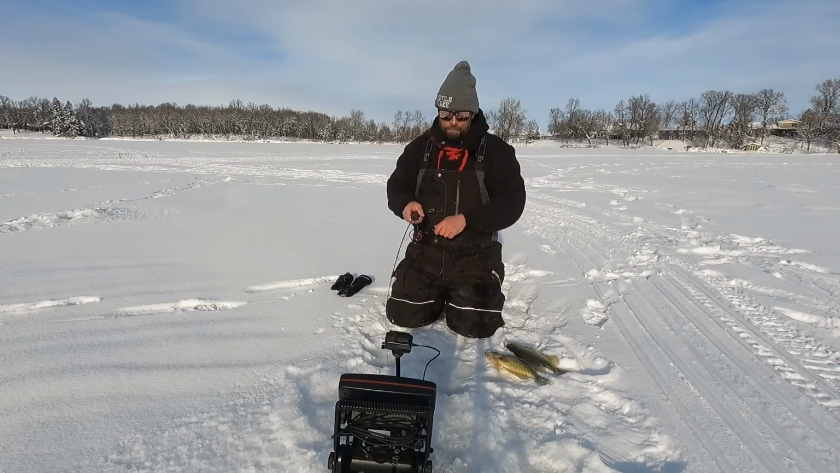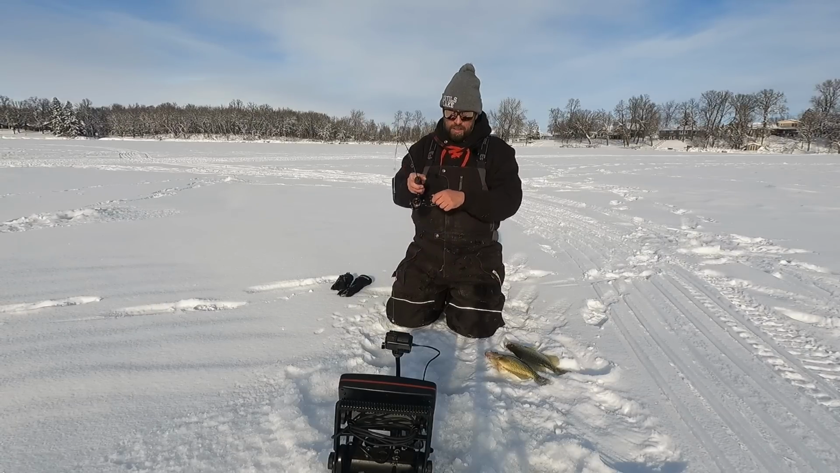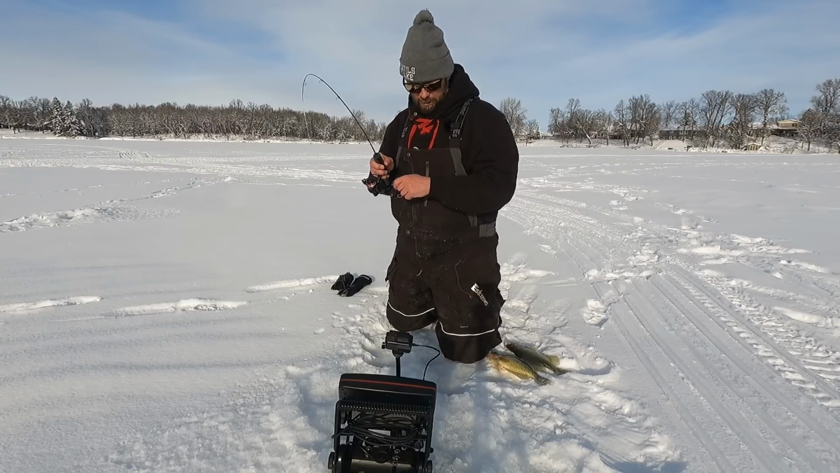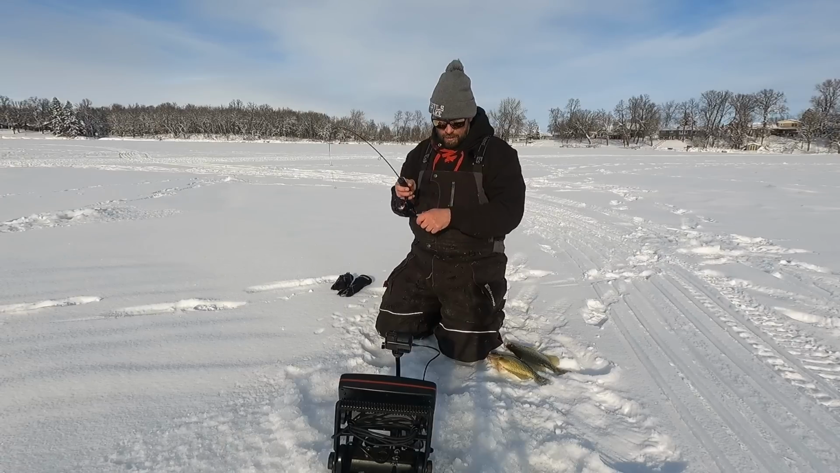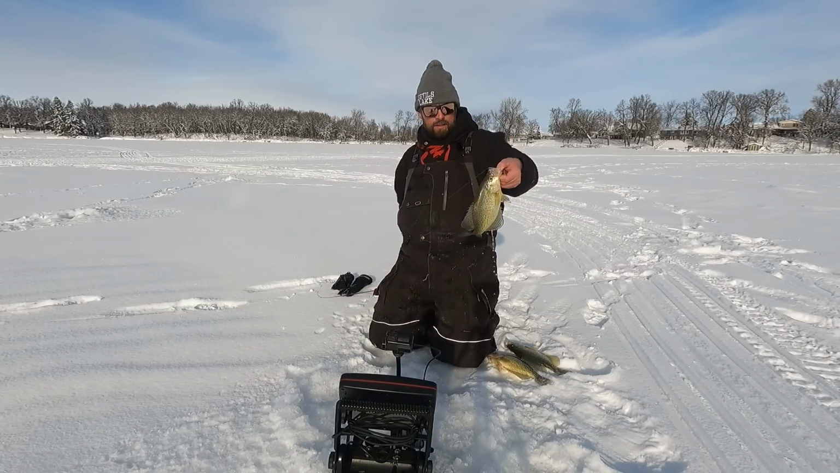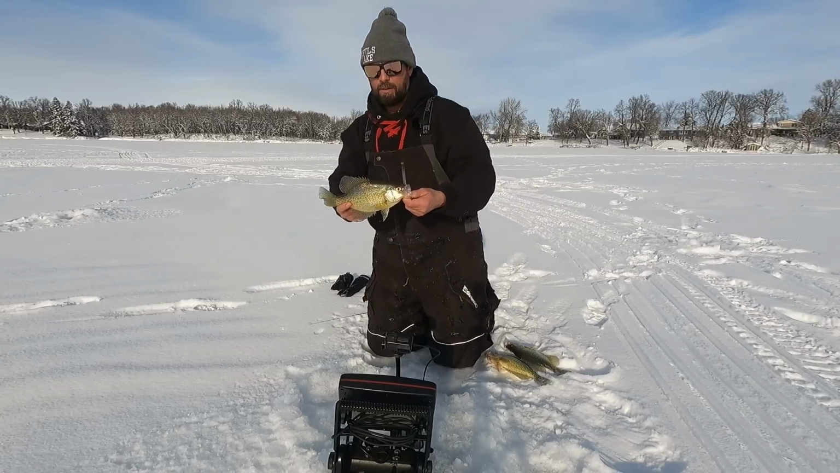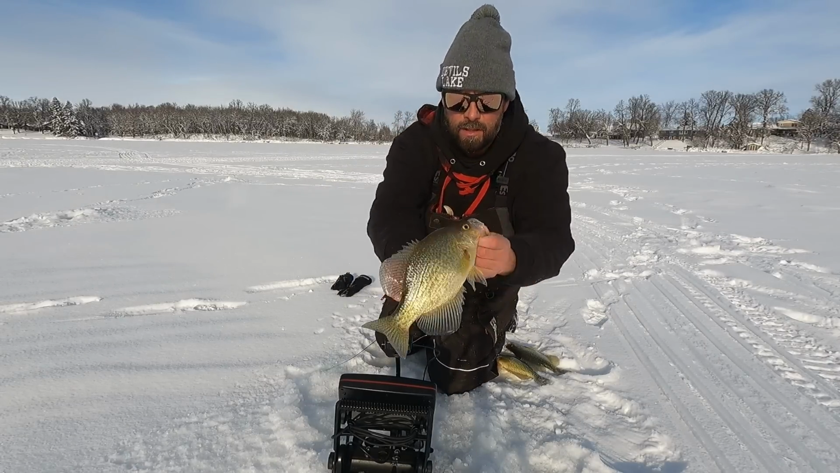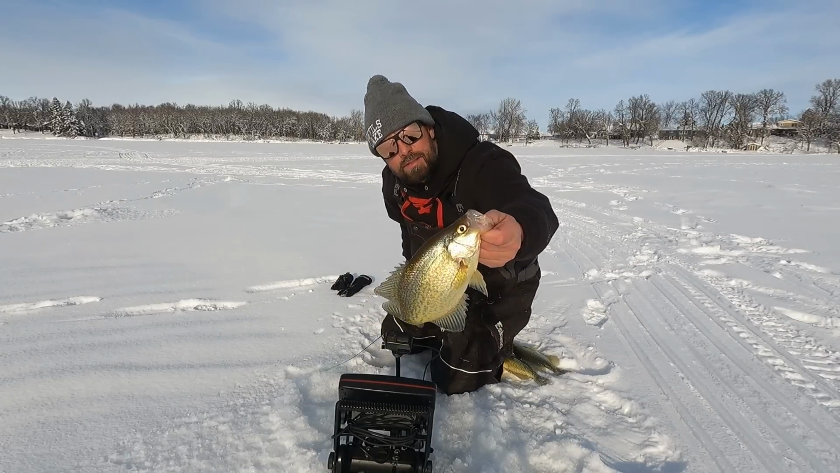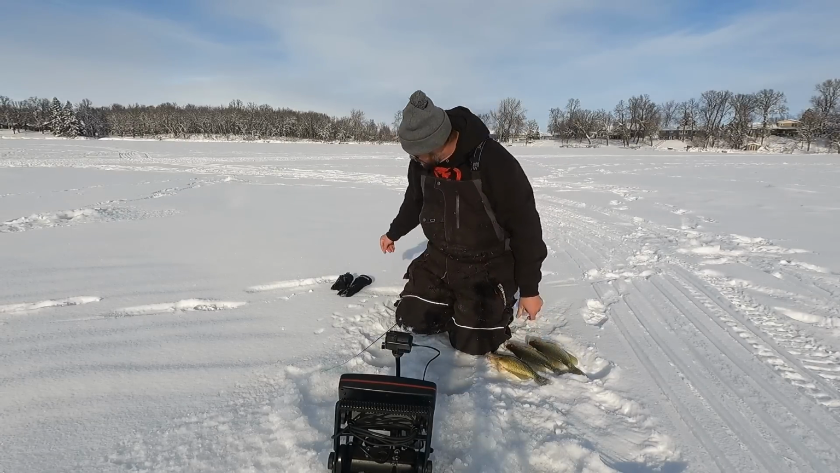Got him. Got a feeling this one's not going to be a keeper. We'll see. Hands are definitely cold. Nice head shakes on this fish. Oh yeah, another twin, triplets over here, you guys. Triplets, these fish over here. Boom, look at that. Beautiful crappies. Look at the color on it, like a translucent color on these fish. Oh my gosh. You guys can hang out right there.